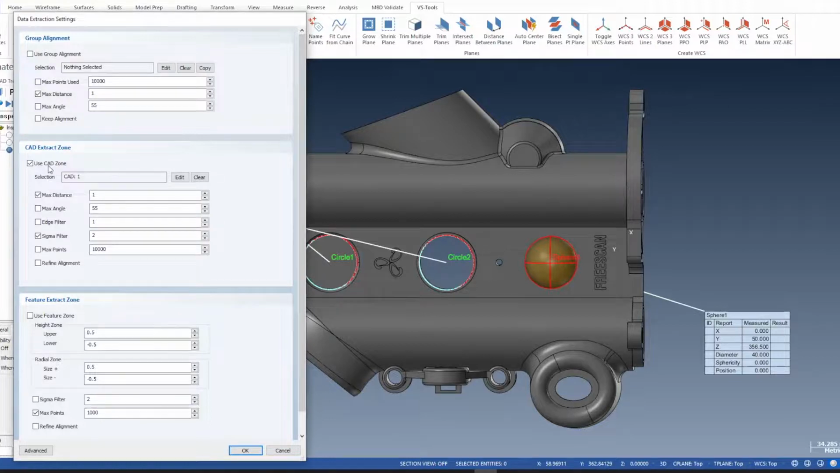Okay, so you can use the CAD zone or the feature zone. Okay, so sometimes I use the feature zone by itself to tighten it right down. So let's try that. Okay, it's very important you must have a negative sign in the lower box for the height and the radial box for the minus size. You must have a negative sign, else it won't work. Okay, so I've got it set at plus or minus 0.5 millimeter for radial and height. So say OK to that.